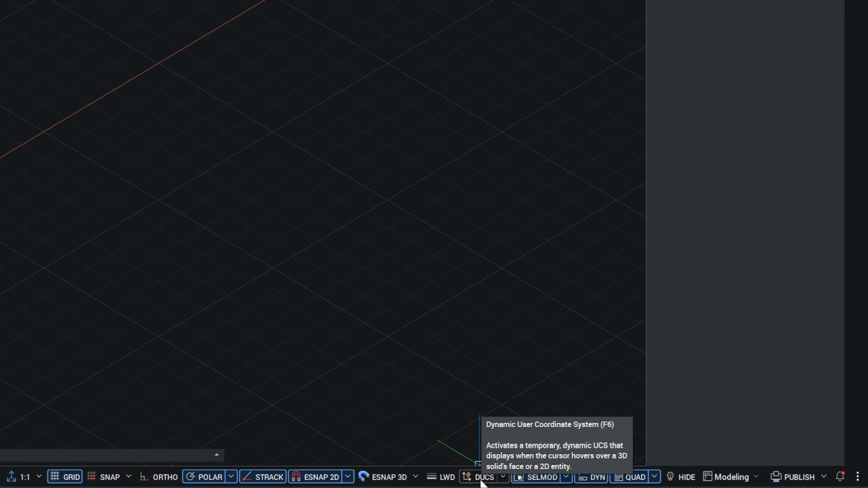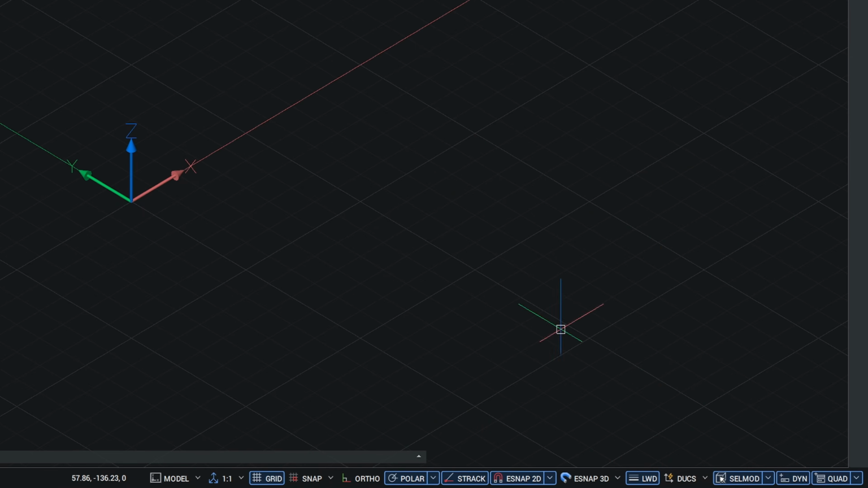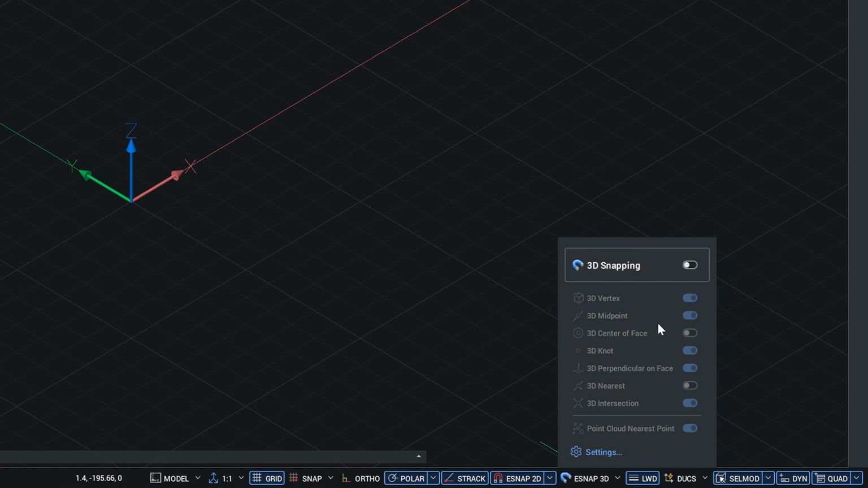This is the dynamic UCS toggle button. It lets you sketch directly on the detected plane without manually moving the UCS. I usually keep it off and only enable it when needed. Here's an important one, eSnap 3D. This tab lets you snap directly to point cloud data. Make sure it's turned on, and remember you will often need to toggle it on and off while working. You can use either the button or press F4.